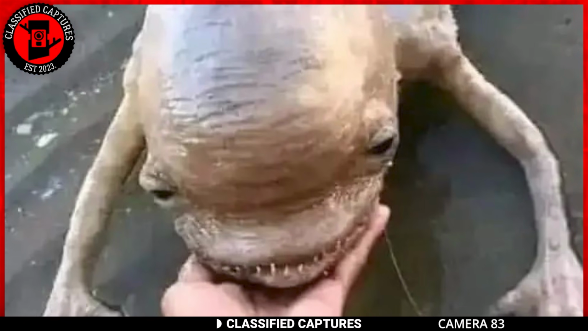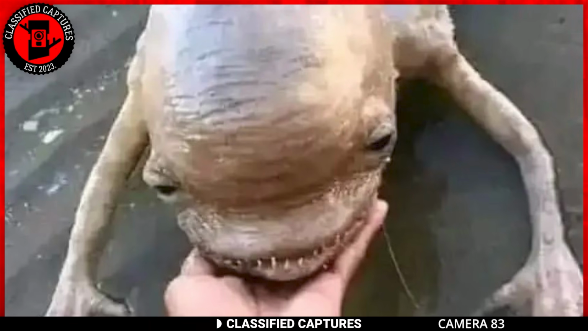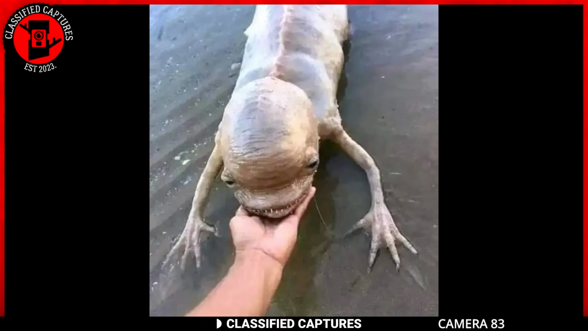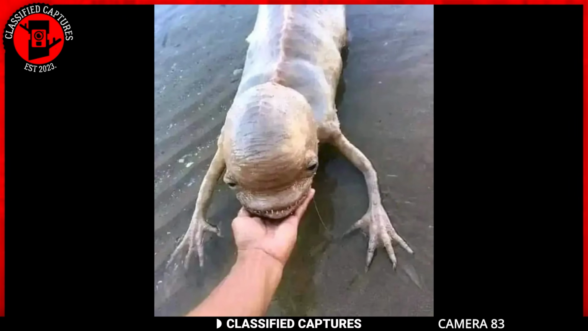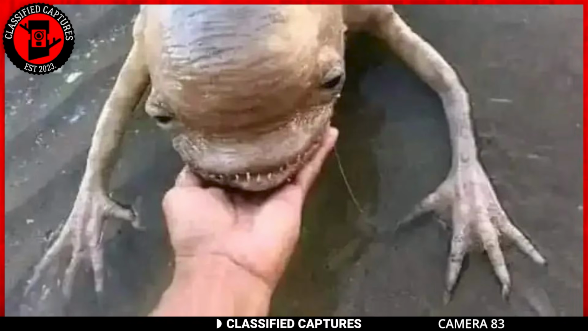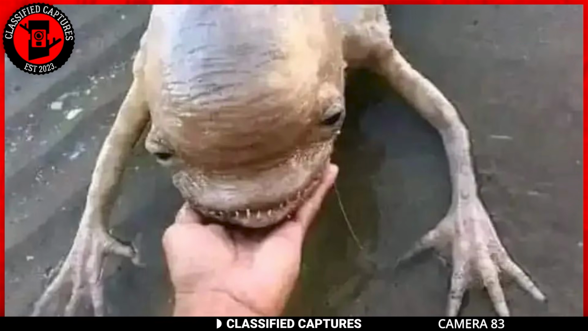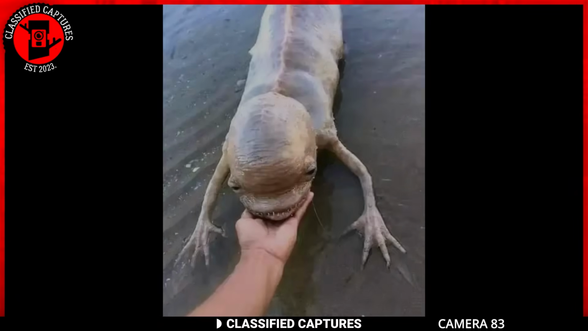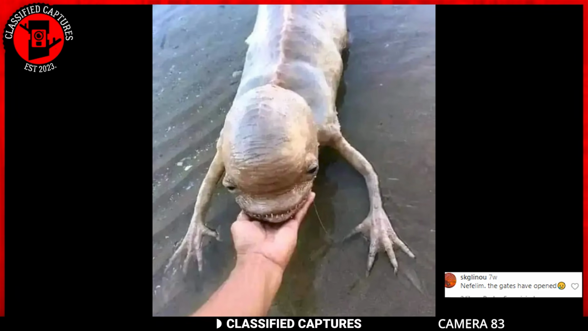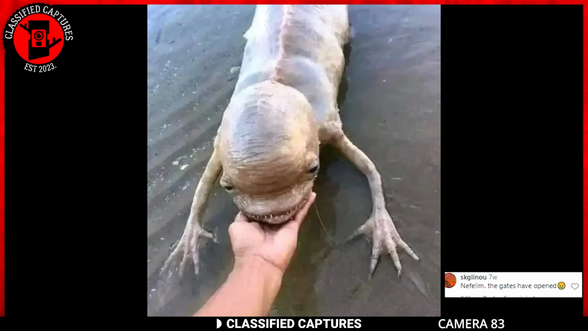The creature in question has a rather peculiar head with 2 eyes, a slightly open mouth, and tiny razor-sharp teeth. Its physical characteristics differ significantly from those of regular fish, as it has 2 arms extended with 4 claws. The creature's appearance has puzzled many, leading to various speculations. Some people suggest that this creature could be a Nephilim, an angelic being mentioned in ancient texts.